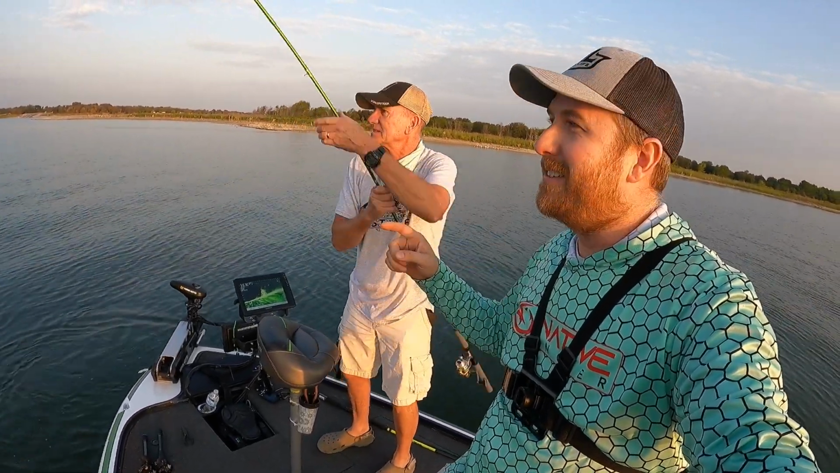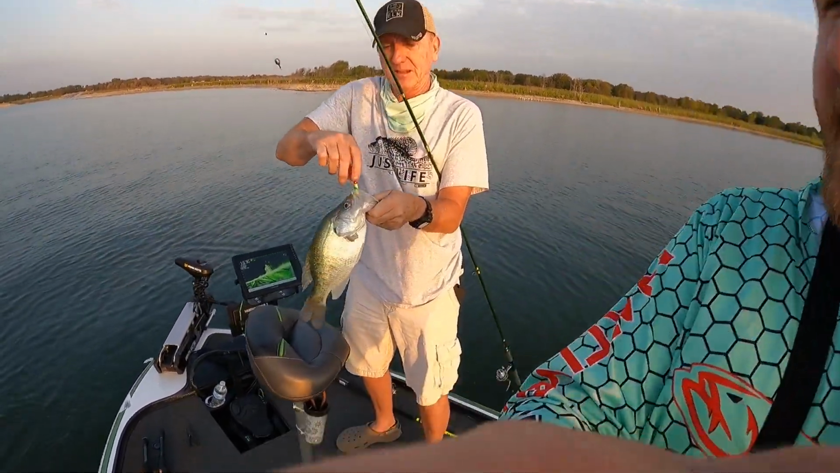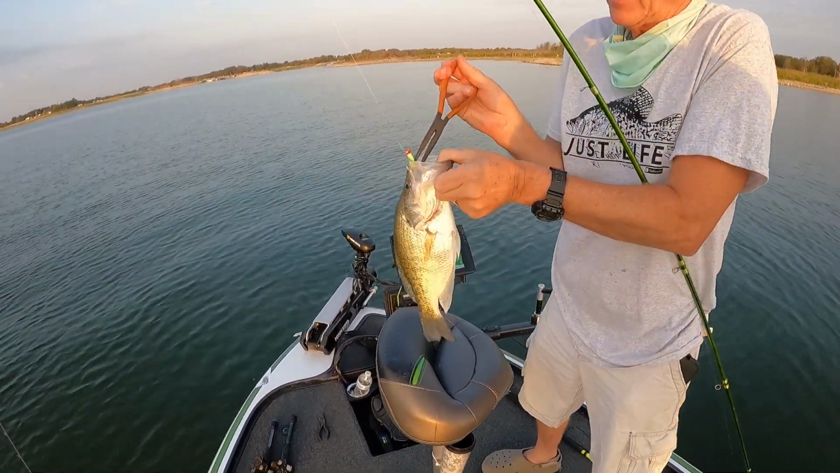Hey, check this out. That's a big fish. Look at that dandy. Look at that dandy. That's a big one. Look at that thing, dude. That's a donkey. Man, you're gonna have to get that off of there. Ate that thing really good.